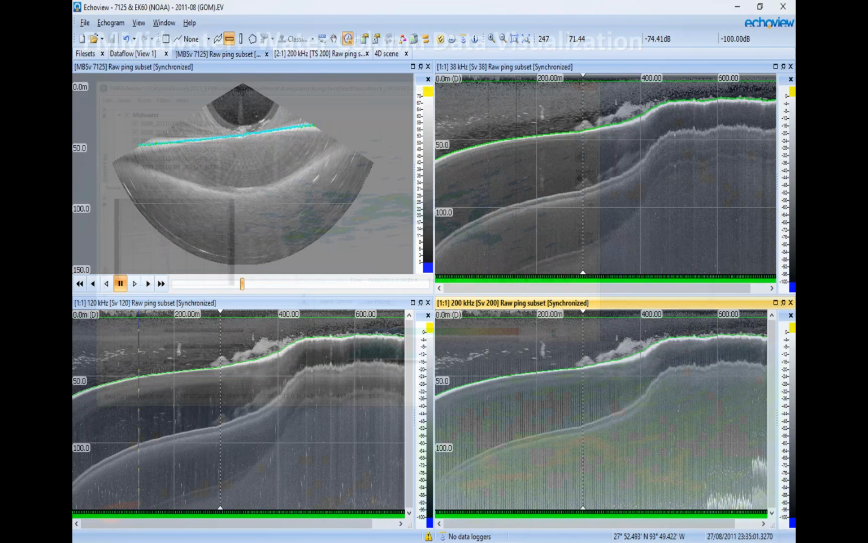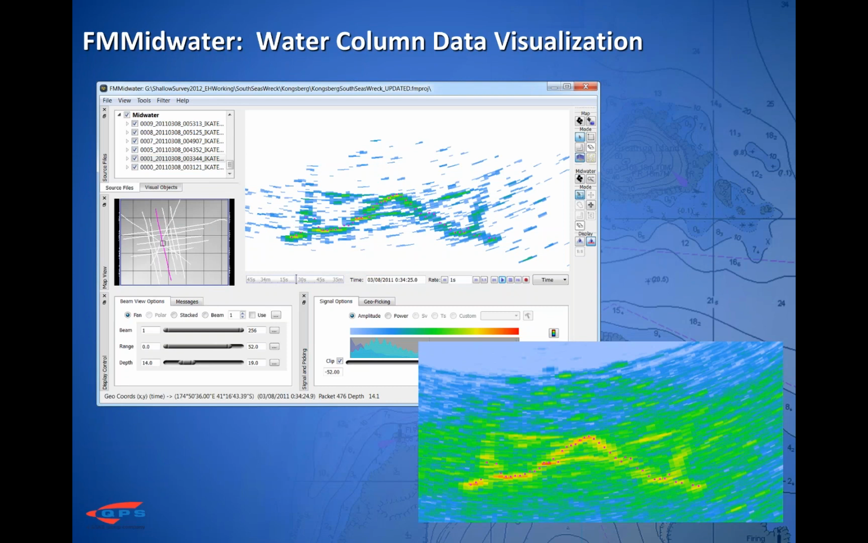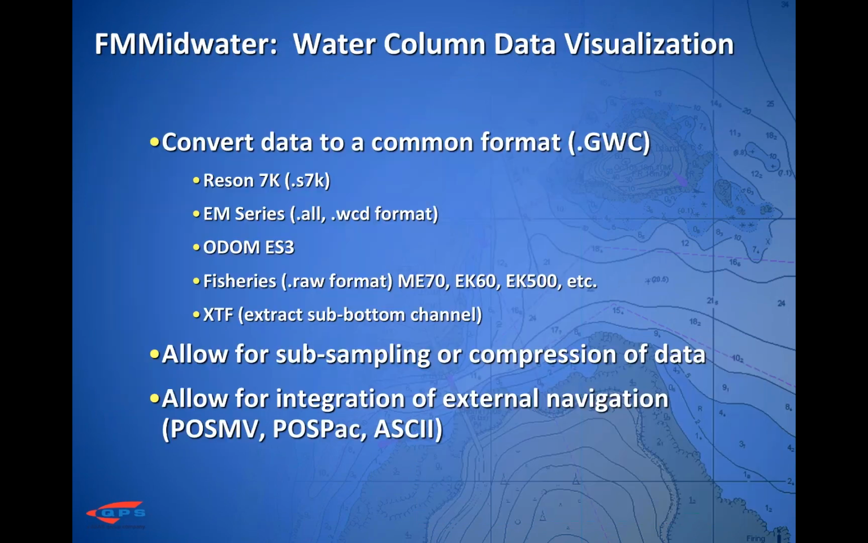Now, in Fledermaus, there's a tool called FMMidwater, and that extracts and visualizes water column data. You can also apply navigation, and all of that gets turned into a generic water column format. So in FMMidwater, you can bring in supported raw data, and it converts it to a common format, a GWC or a generic water column. This also allows for concatenating of multiple raw data files, and you can also subsample or compress your data. You can also allow for external navigation integration.